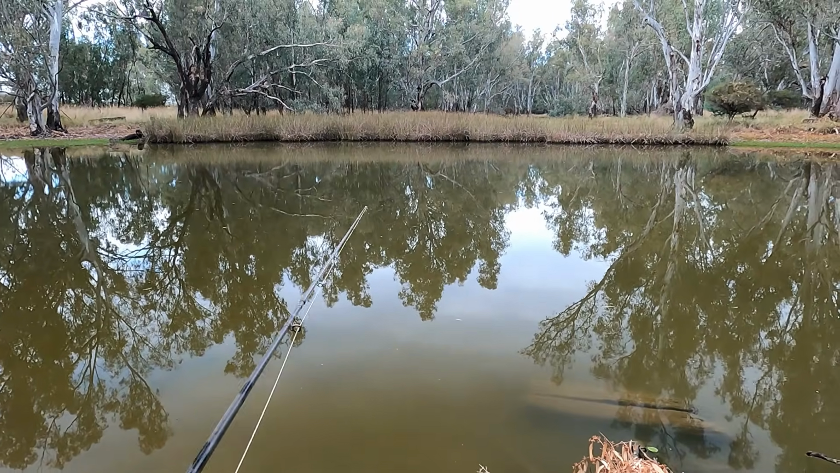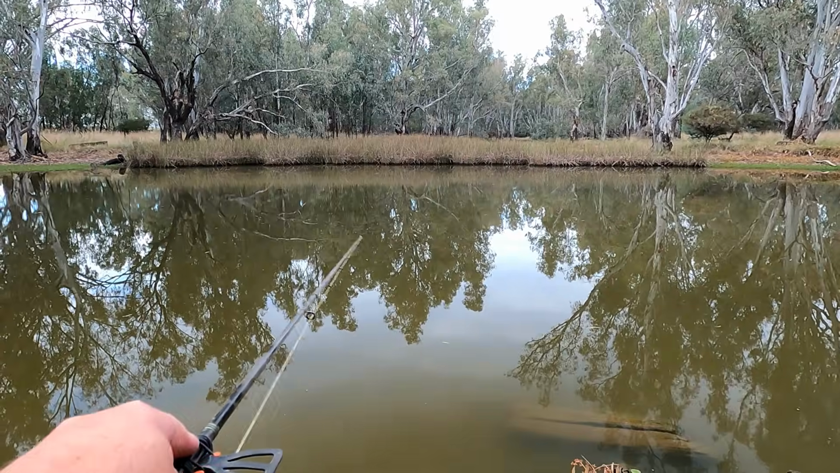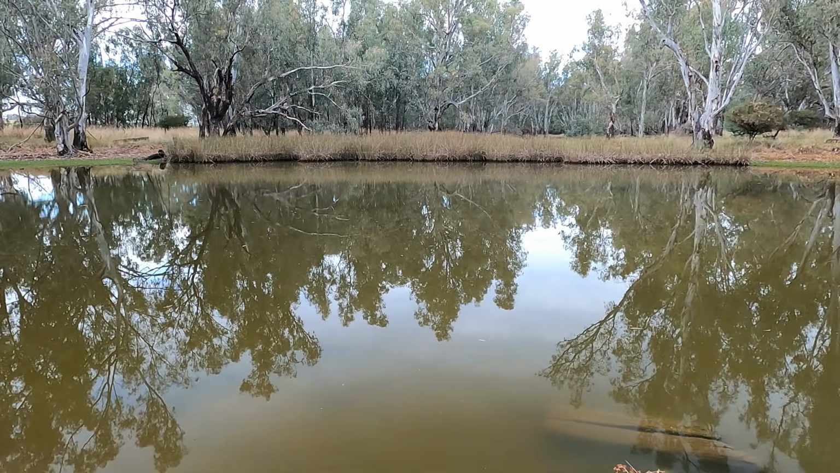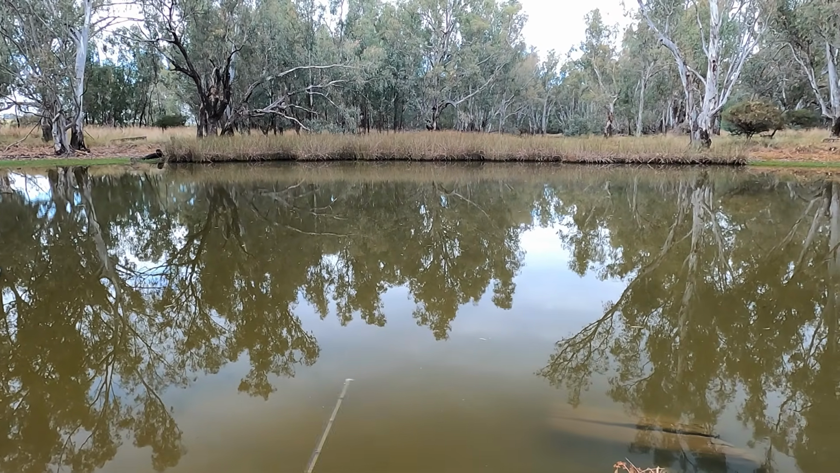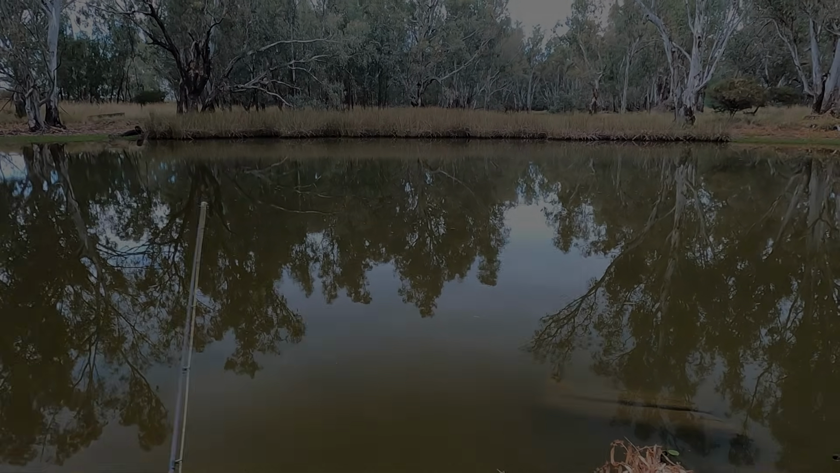But one day while I was here, there was a big swirl in the water. There was quite a bit of algae on the water, and there was a big swirl out there in the middle, which I suspect may have been a big carp, which makes me think it must be a little bit deeper than it looks. Let's chuck on the Deeper and find out.